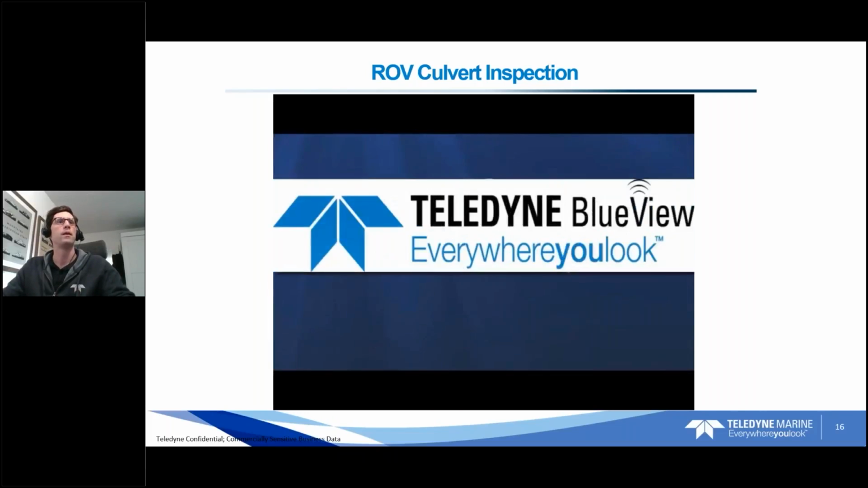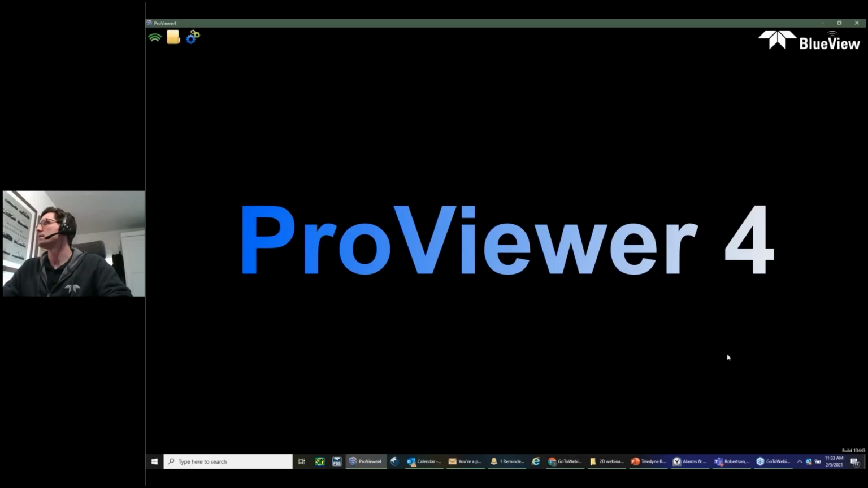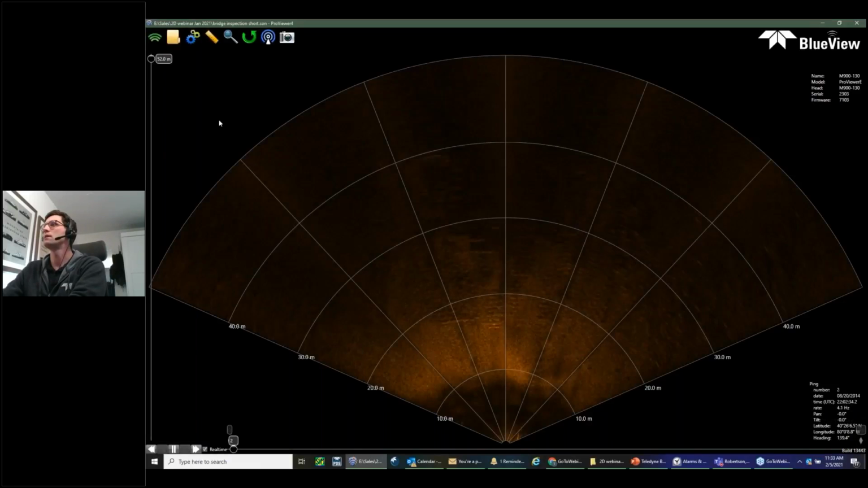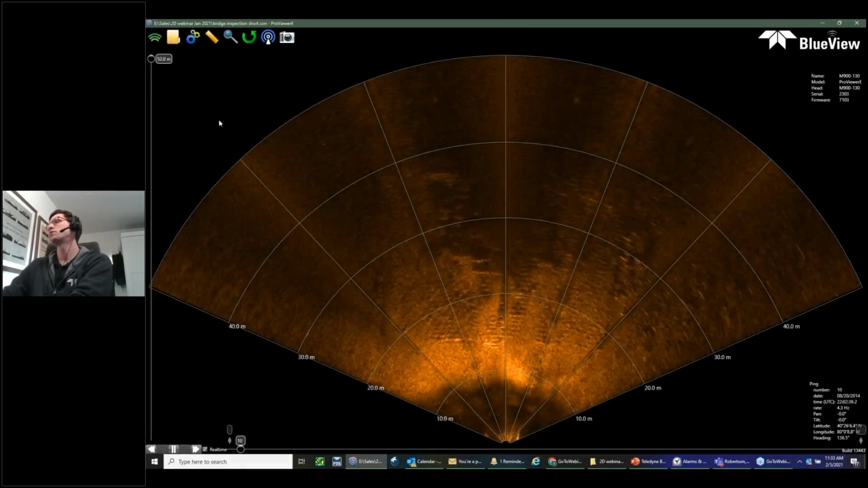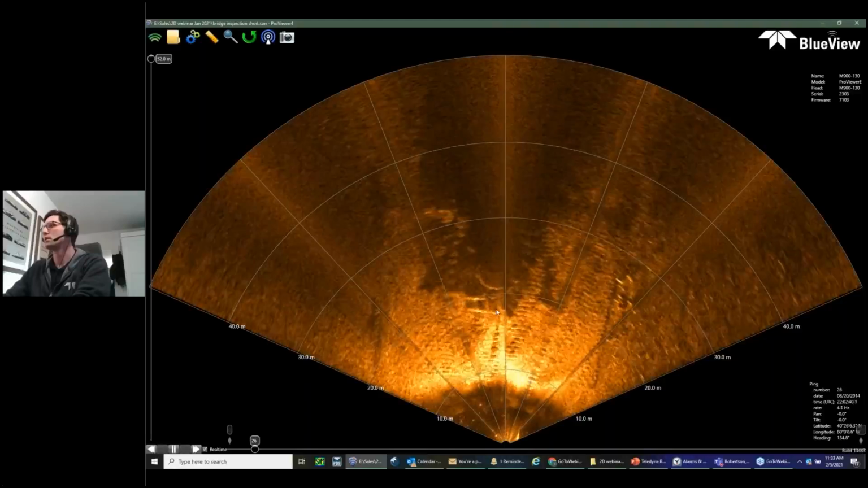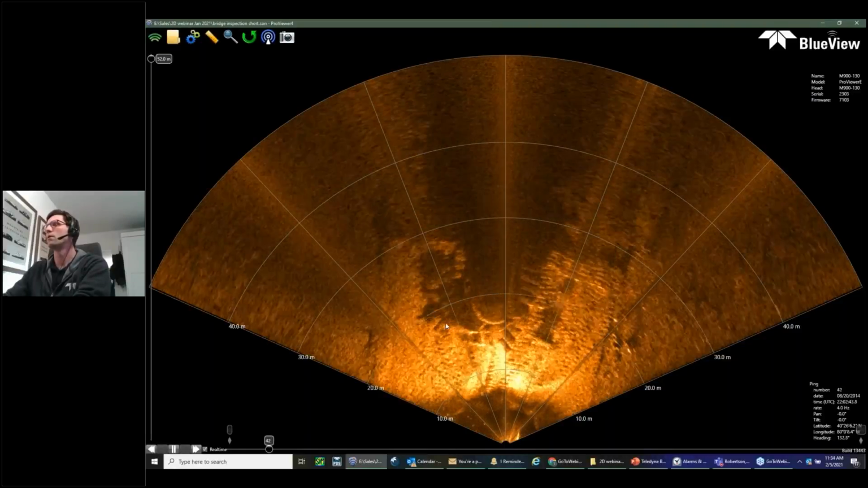Great. Okay, so quickly, I want to just jump into the software. Our ProViewer software is what it's called. So this is our main ProViewer software. This is our acquisition, our recording software for the 2D system. Just want to open up a quick data set here. This is a data set of just a bridge inspection. We actually have a bridge footer here. You'll see a number of sandbags, kind of a concrete mattress around the footer.